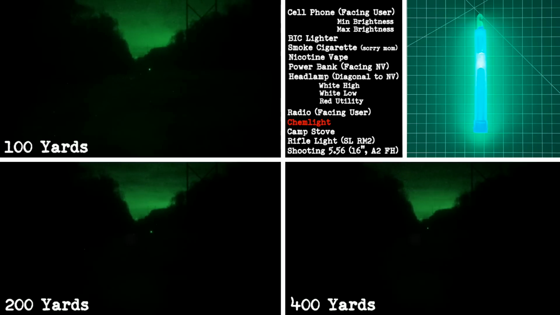Here's a chem light, classic glow stick. I don't actually use these in the field, but I threw one in for this test just to see how it looks under nods at distance. The takeaway? The light rolls off slowly with distance, but it's constant, omnidirectional, and lasts all night. This makes it great for marking rooms, but terrible if you're trying to stay hidden.